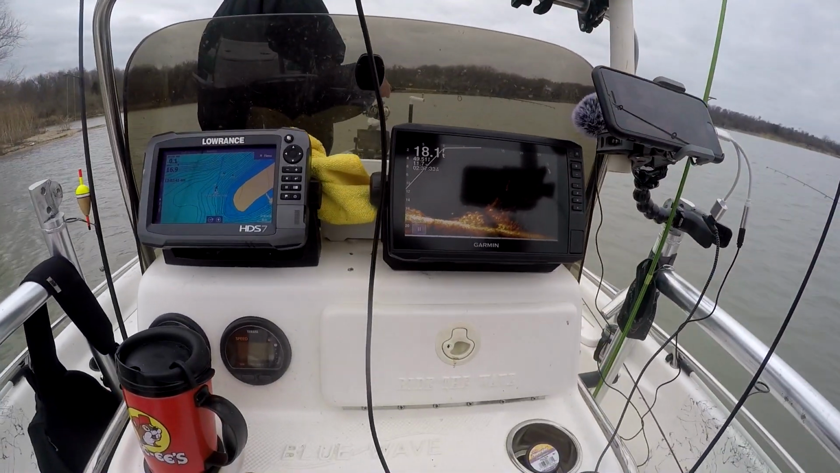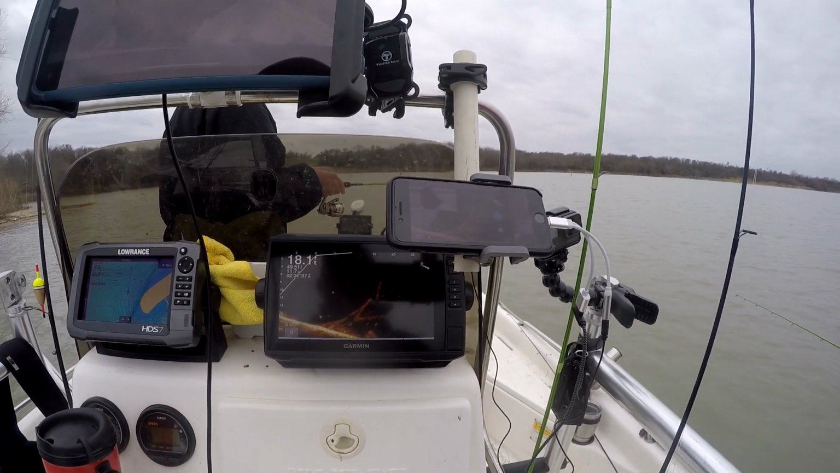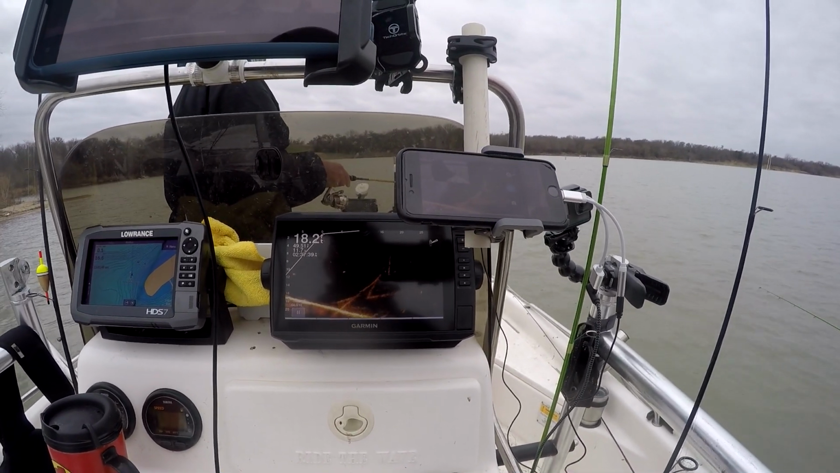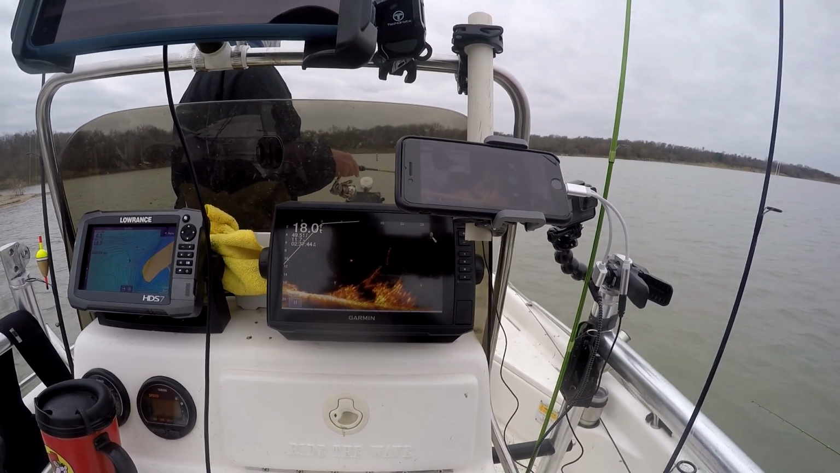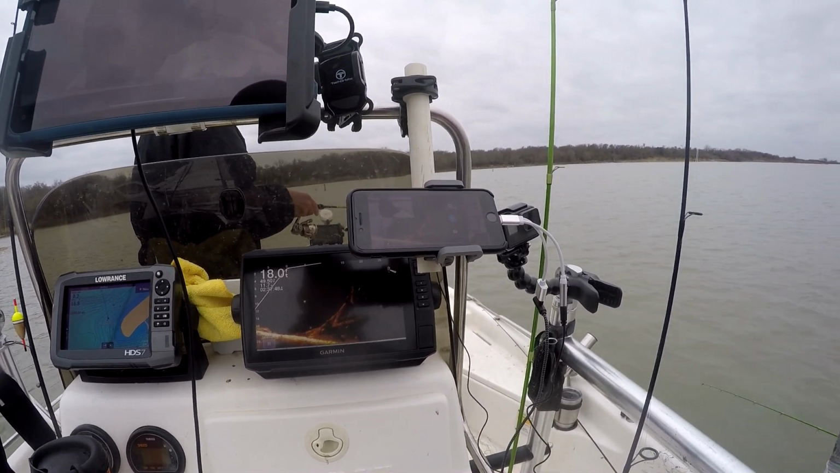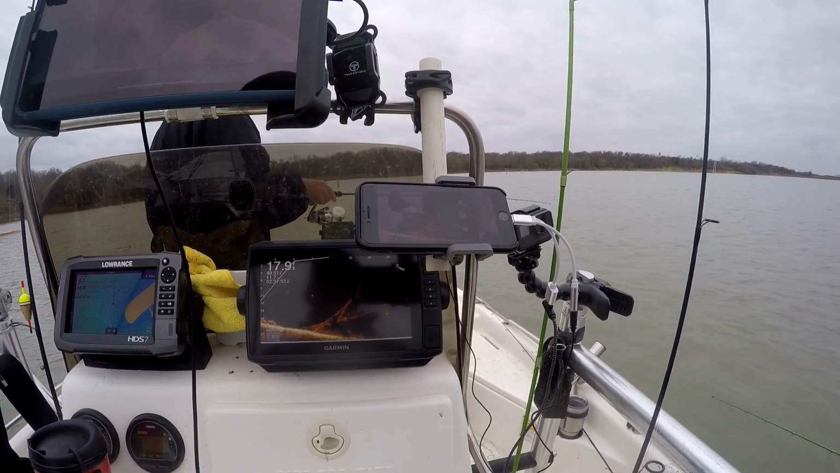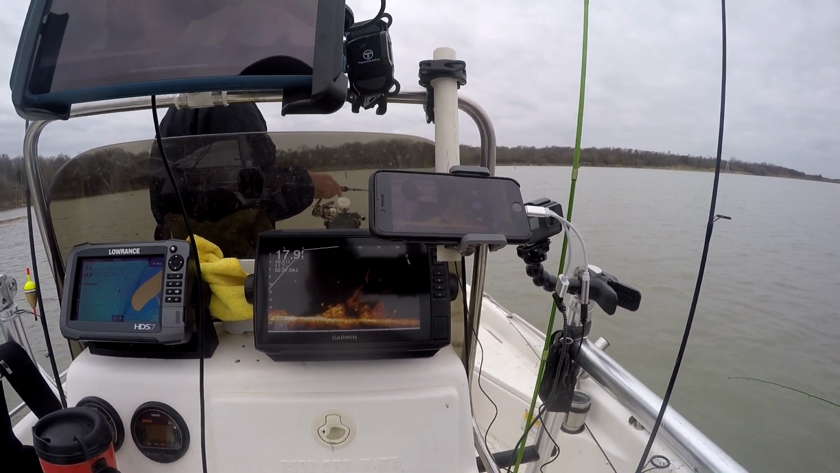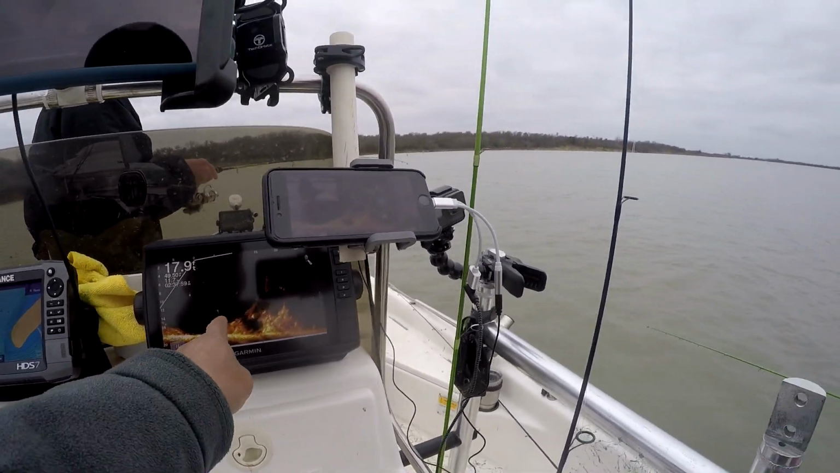Area 6, GR6, and it's a big one. I'm going to show you. I'm going to pan out here. Like 2 of them right there. So you see the trolling motor in the front moving, and then you got Dennis right there.